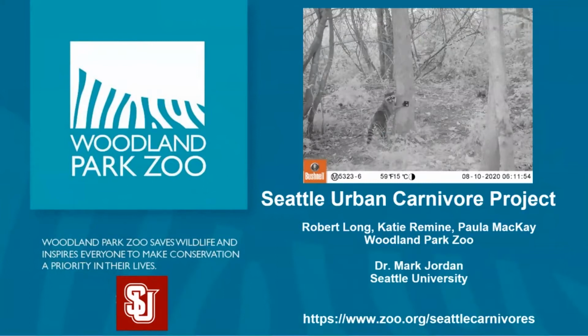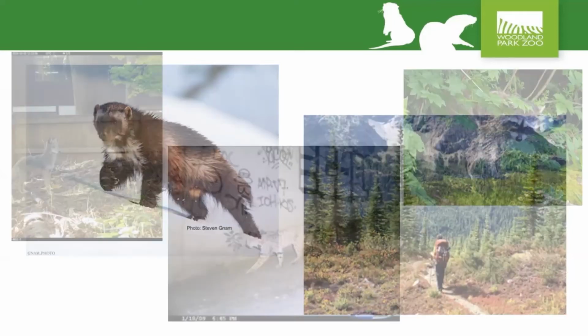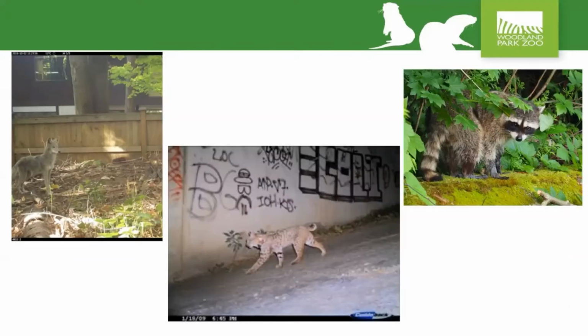The Seattle Urban Carnivore Project is a collaboration between Woodland Park Zoo and Seattle University. We started it a few years ago to look at wildlife in and around Greater Seattle. Now, I'm a conservation scientist, and I spend a lot of my time in the backcountry in really wild areas studying animals like wolverines. But increasingly, wildlife like coyotes, raccoons, opossums, deer are being seen and occurring more and more in suburban, exurban, and even urban areas.